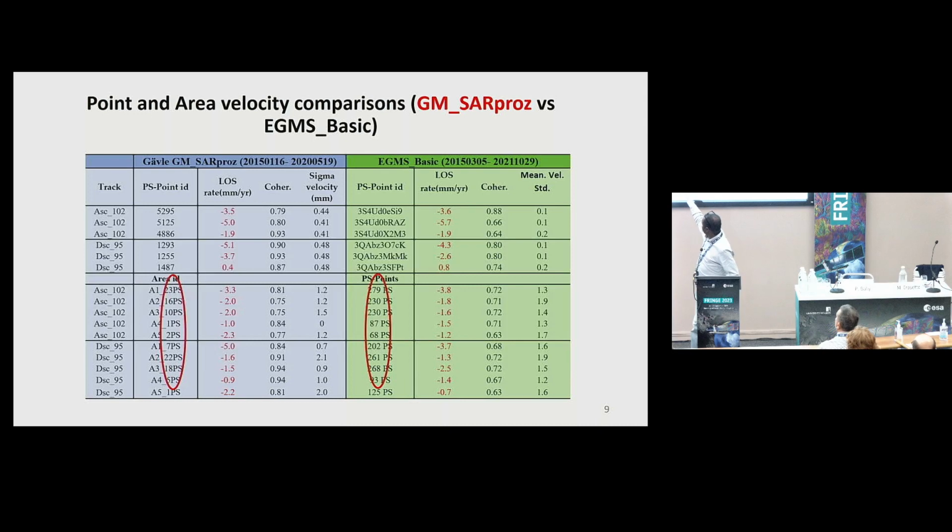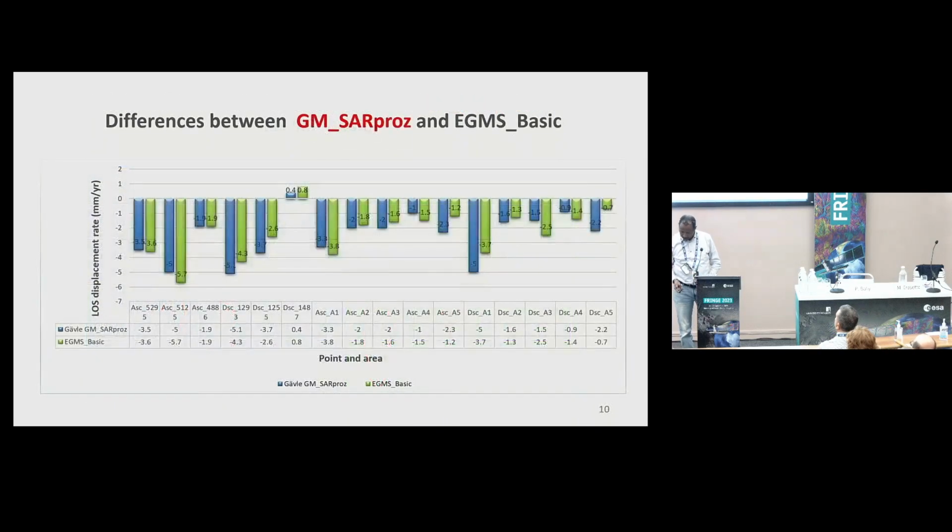We can see we have like 279 points in some areas, and in other areas we have just 23 points when we use PSI. Here also we try to show the differences in a graphic way between the points and areas, and we think that they closely agree with each other.